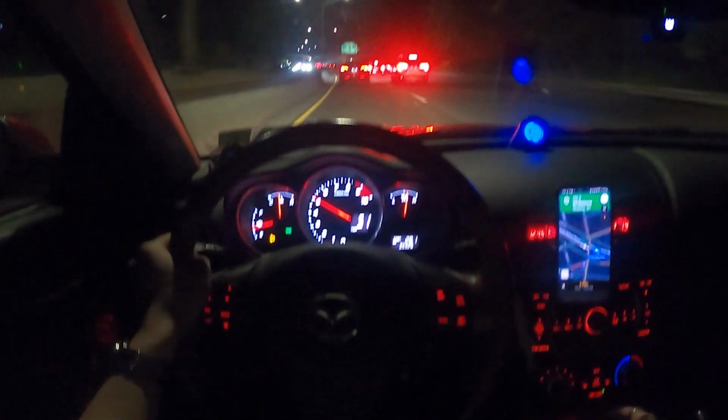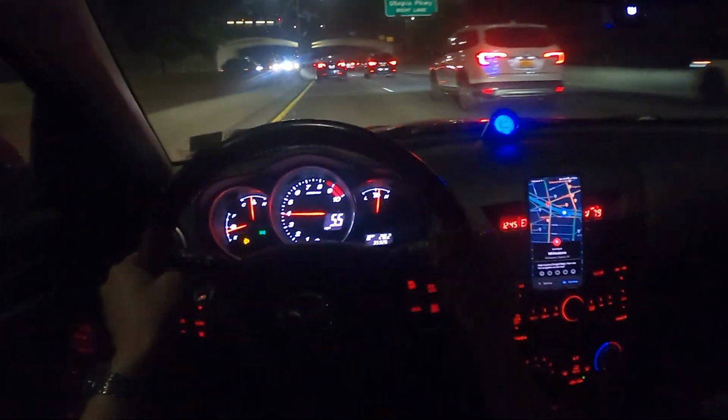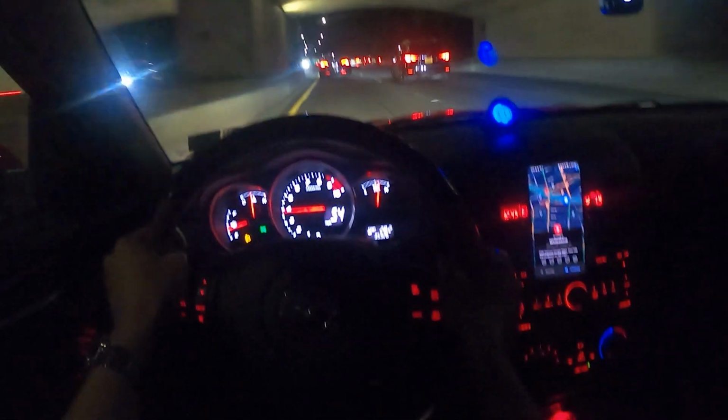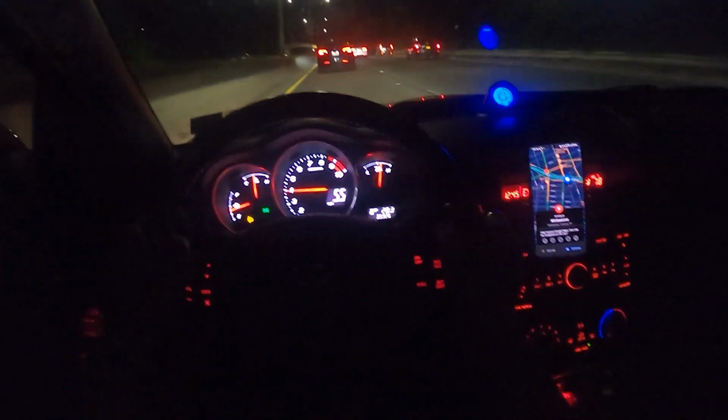but it was burbling a lot earlier, and I'm like, wow, that sounds pretty cool. Like, I like that sound, so I thought that was really interesting. But I'm not sure how good the GoPro is at capturing the little noises like that. But yeah, I'm really liking this exhaust, guys.